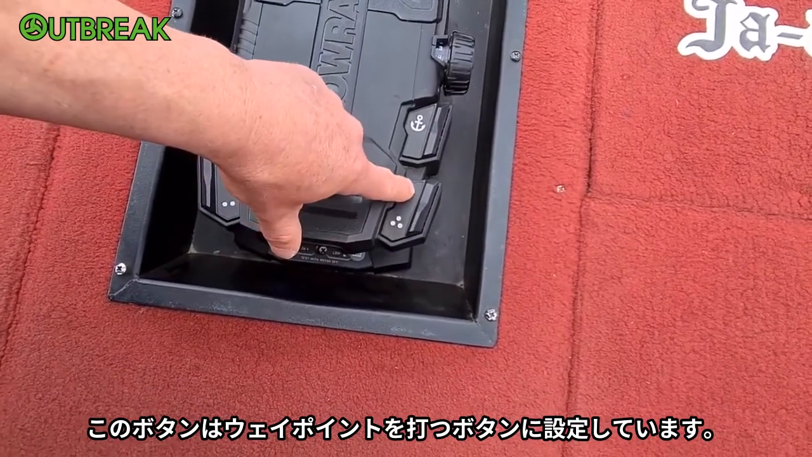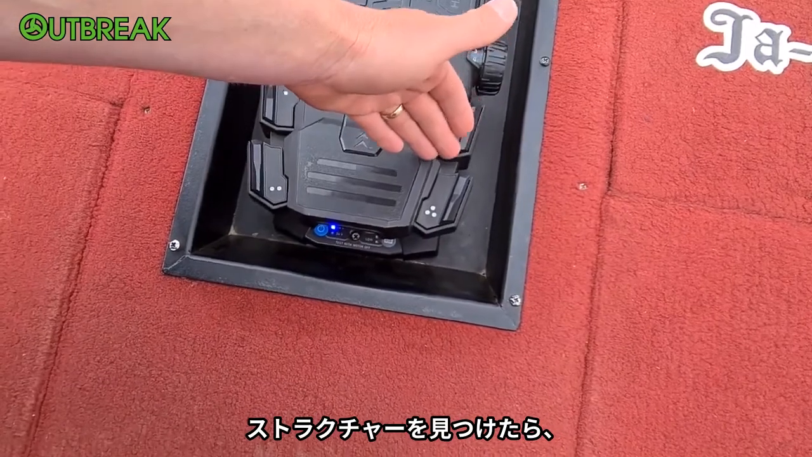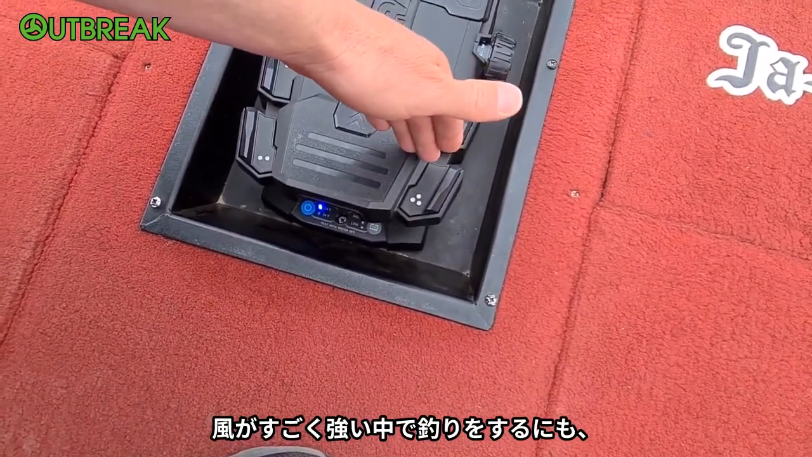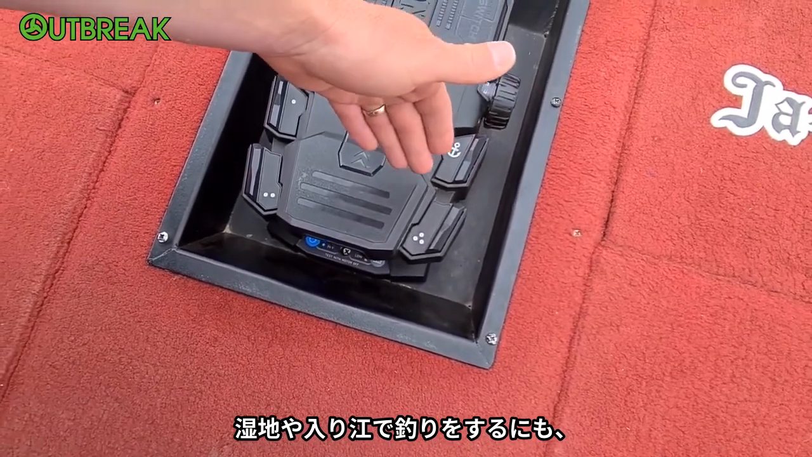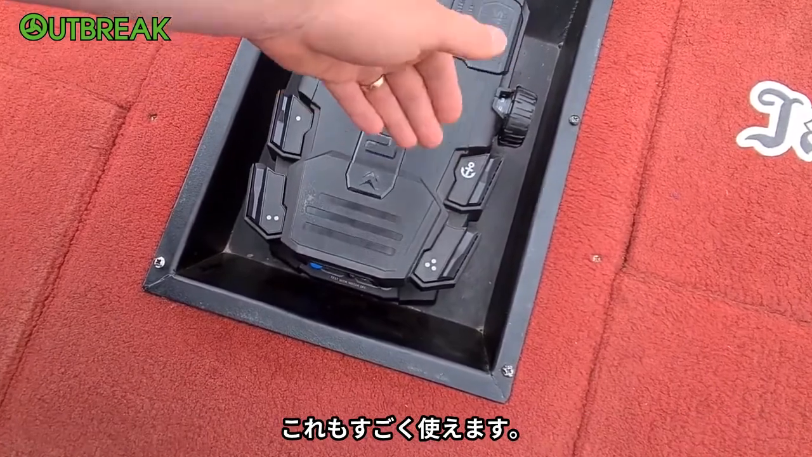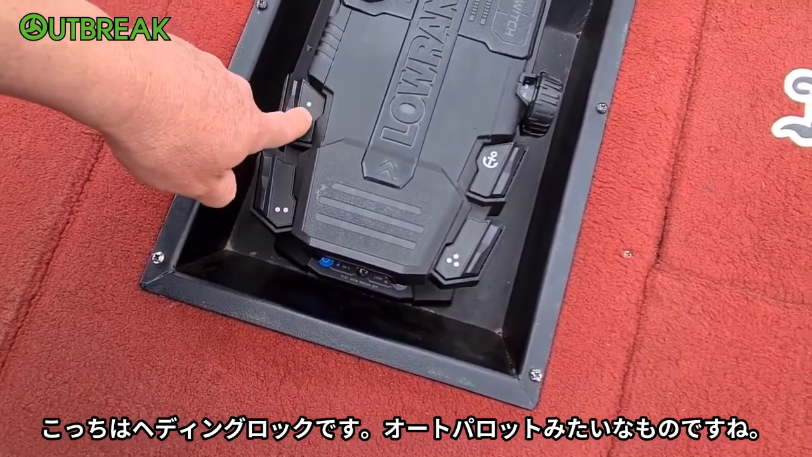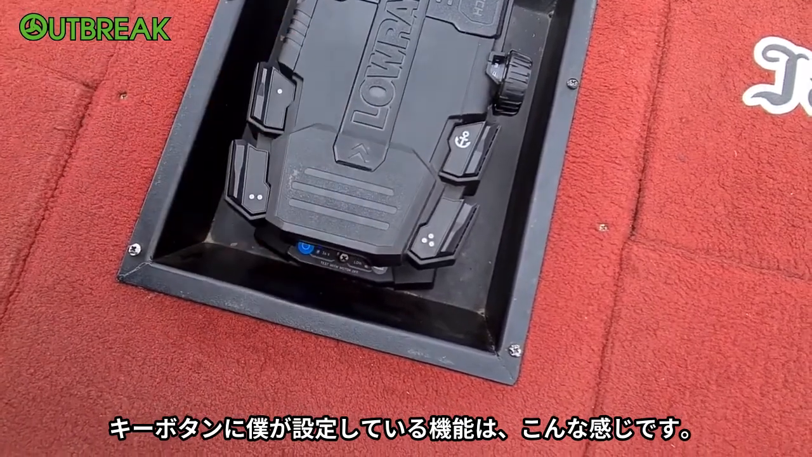I've set this up as a waypoint marker, so if I'm fishing and I see fish on the sounder or some structure, I can hit that and I'll send a waypoint to my sounder for later on if I need to come back to it. Or if it's extremely windy, I can go fish the rest of the flat or the creek, and then send the electric motor back to the waypoint to anchor up. So it's a great function. I have a course lock, which just keeps it straight, and a heading lock, which is like autopilot. They're the features that I have set up on my keypads.